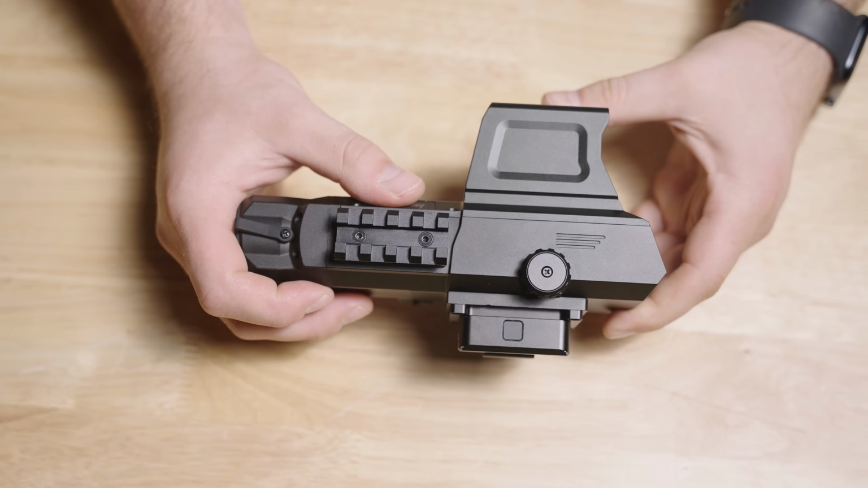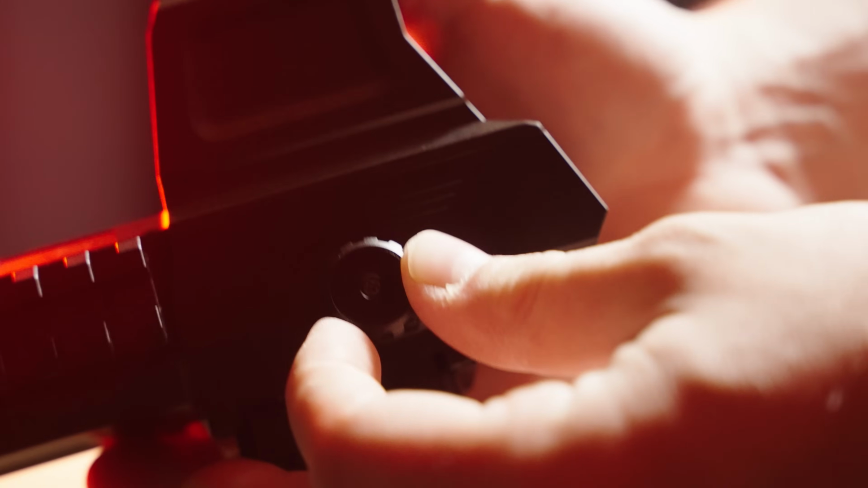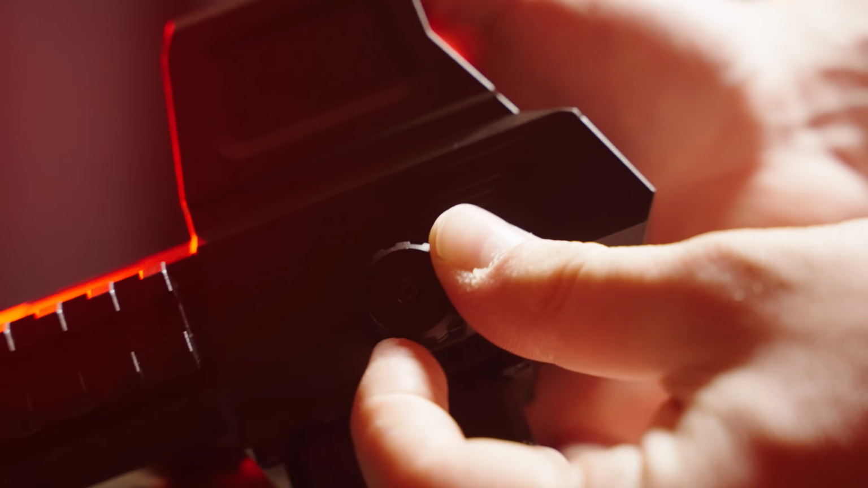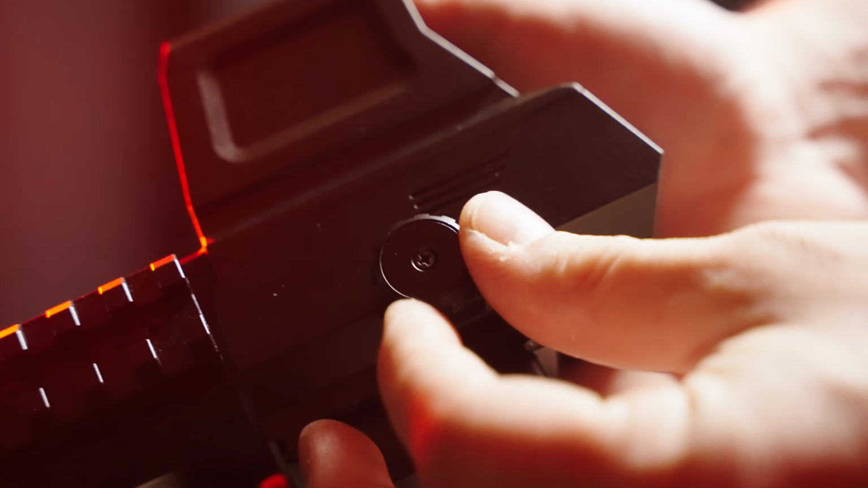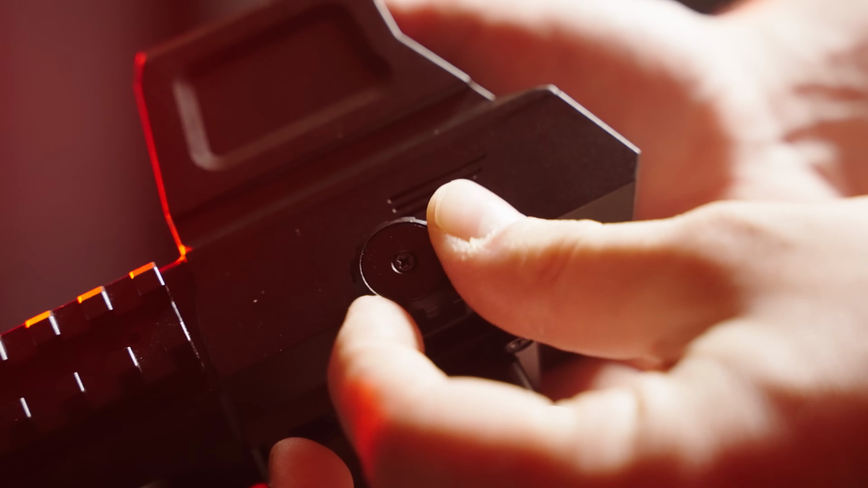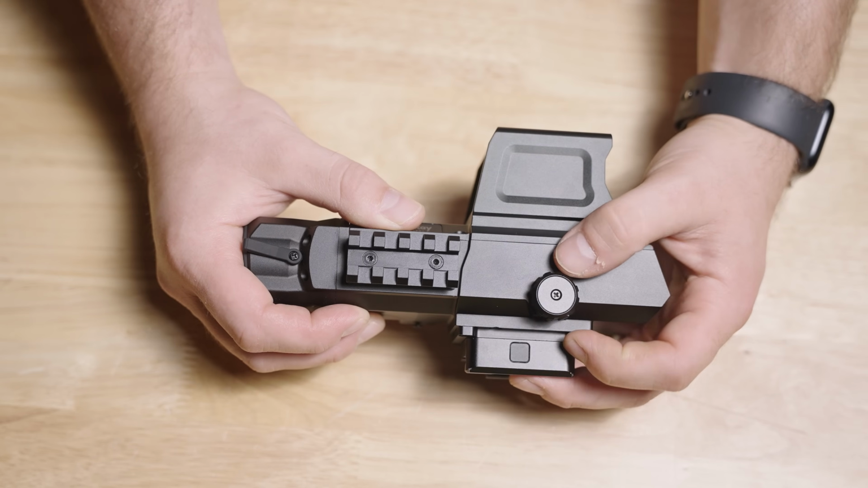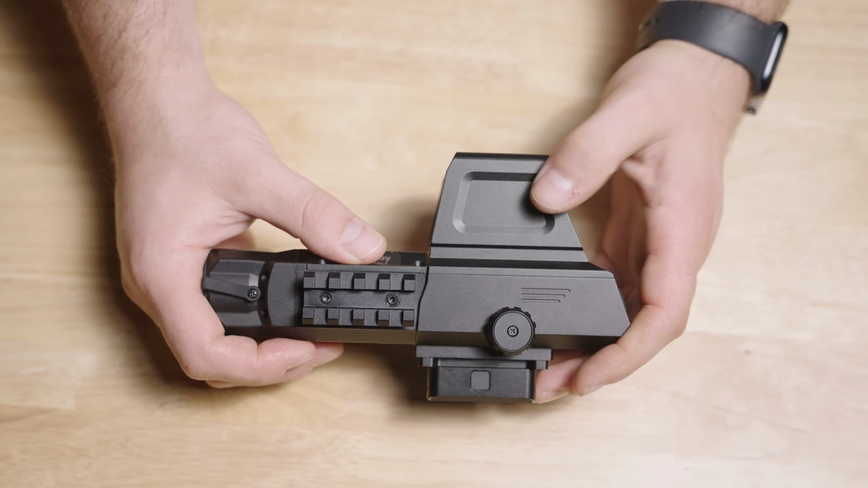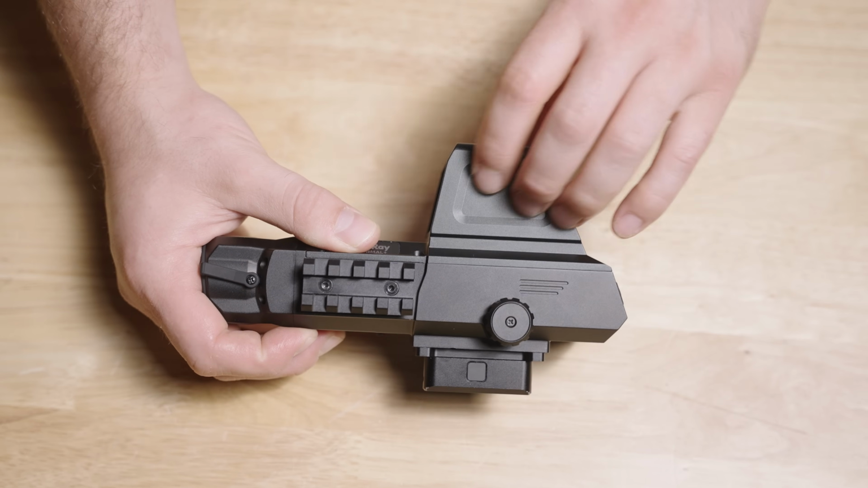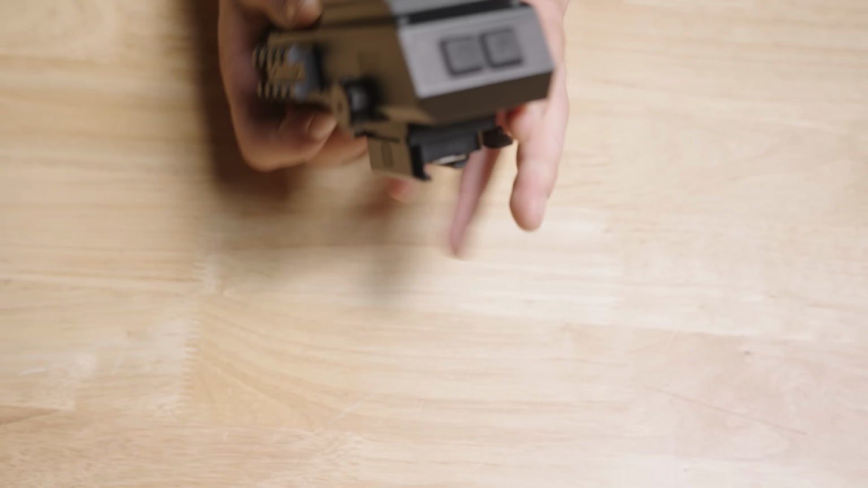Now, giving you a quick overview of the INFITAC Fast up close, on this left-hand side, you have this dial, which does serve as a selector because it can press in and toggle to get you through the menu system. Now, if you long press this, it'll turn on the red dot. Now, while that red dot's on, you can scroll if you're not in the menu, and it'll change from red to green. So you're gonna hear me say red dot a lot, but it does have a red and a green dot in the holographic housing. So you can choose your preference there. It's always nice, the options are always nice.